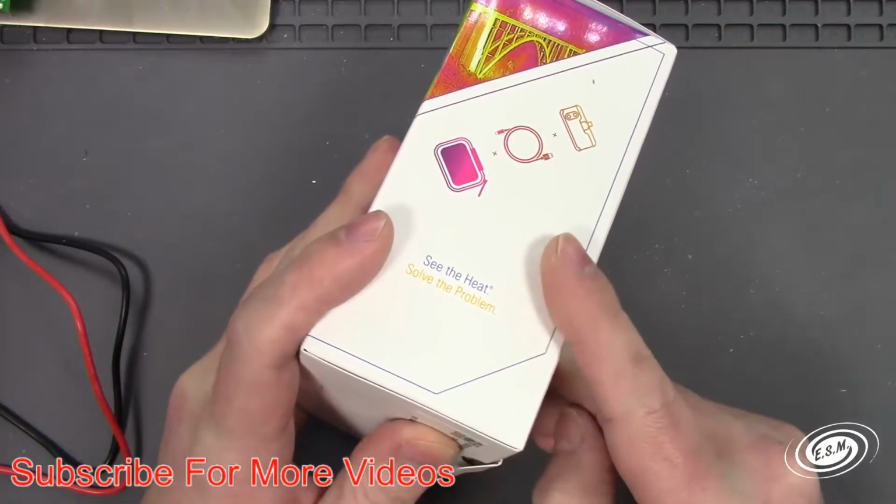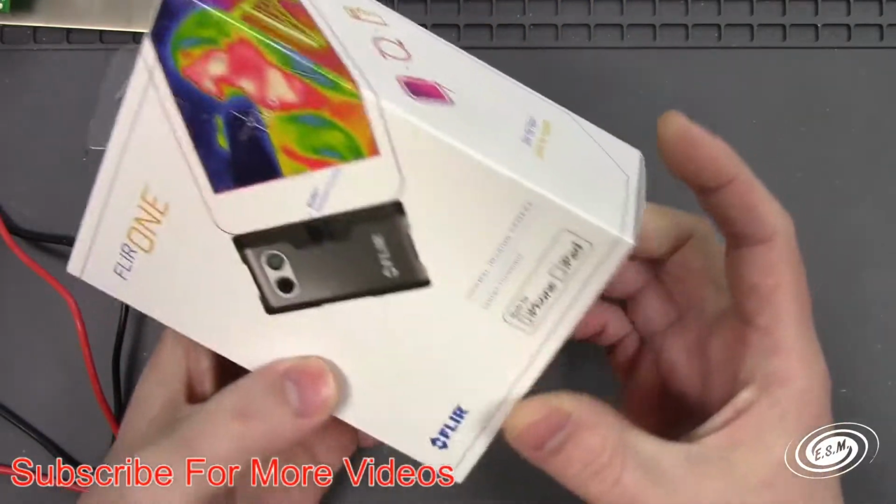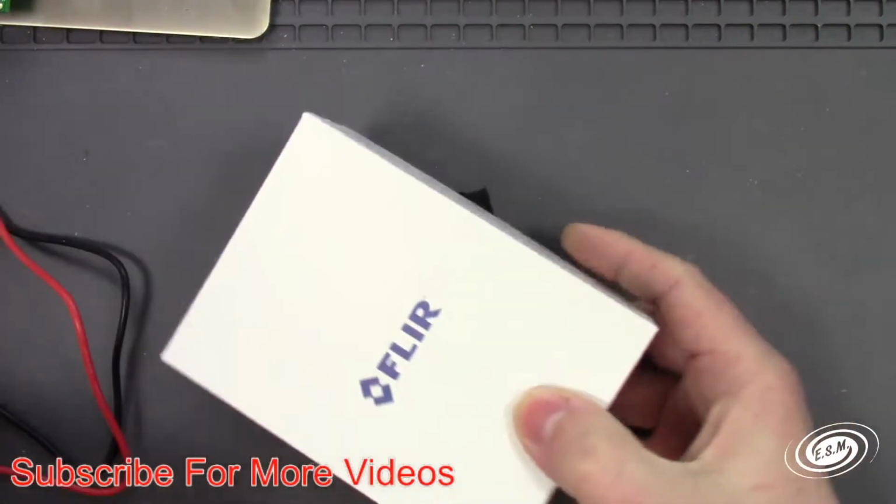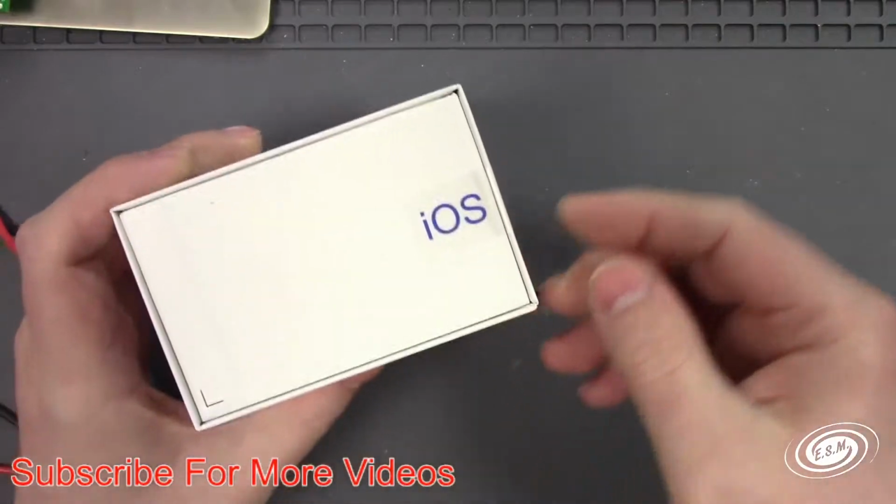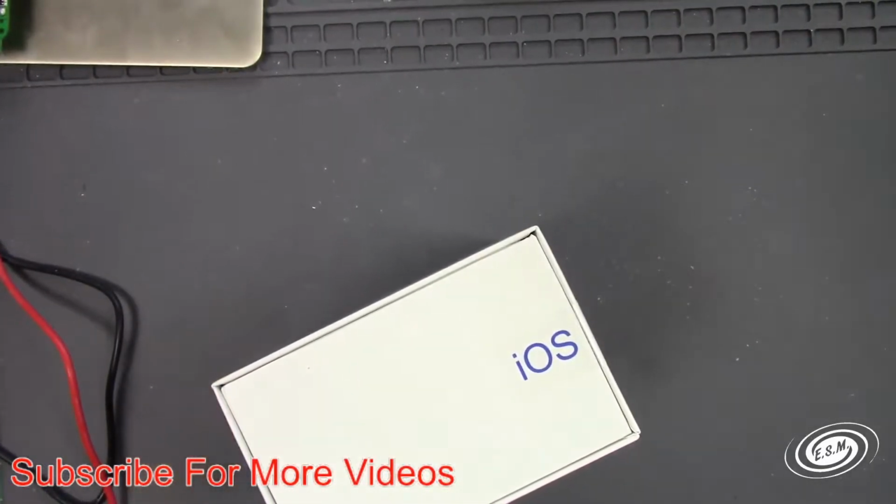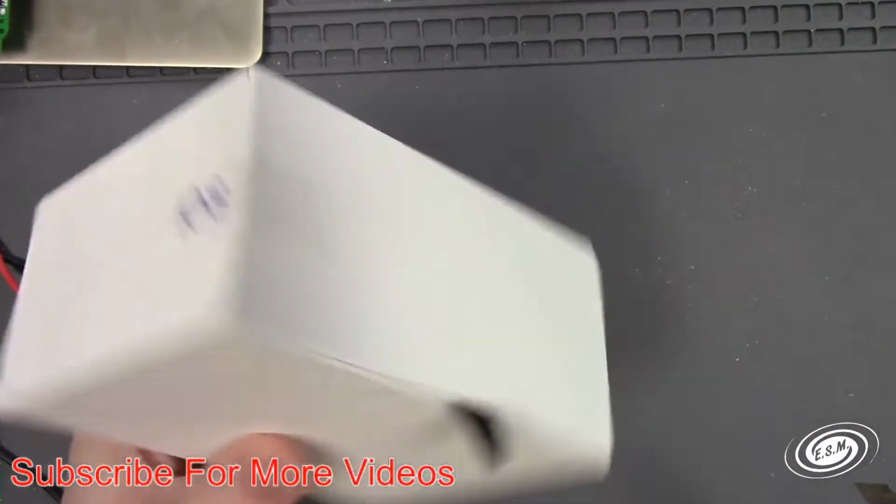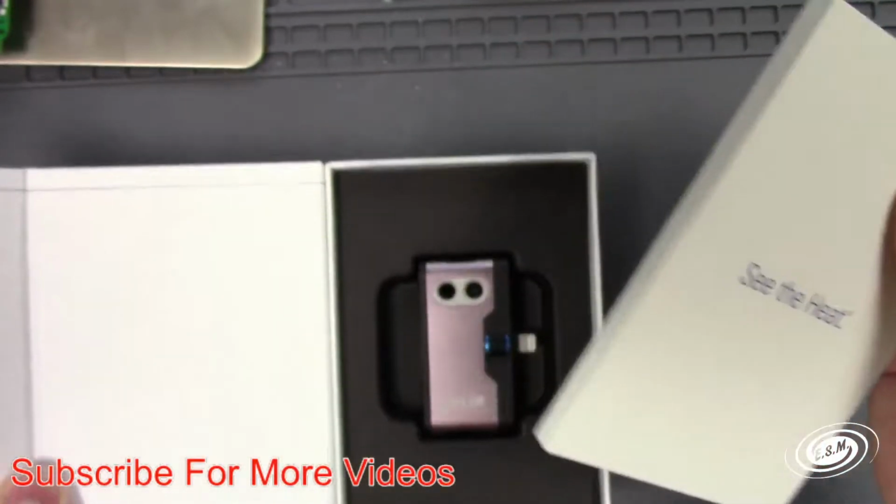So let's take a look. This is the Flir 1. It hooks to an iPhone or iPad, and it is a reasonable cost and will work for the job that I needed to do. So this is the iOS version. Need a knife. Where is the knife at? There's the knife. I moved some stuff around on the bench to get started fixing things, and I can't find things now. Alright, let's check it out.